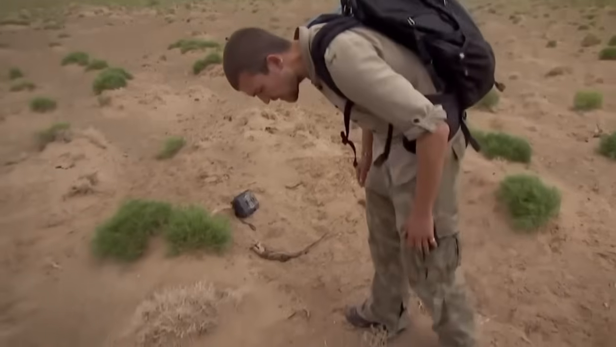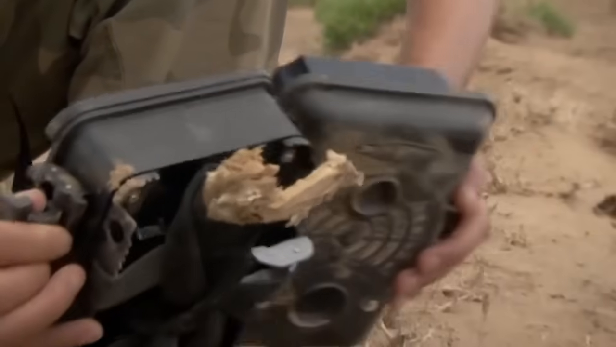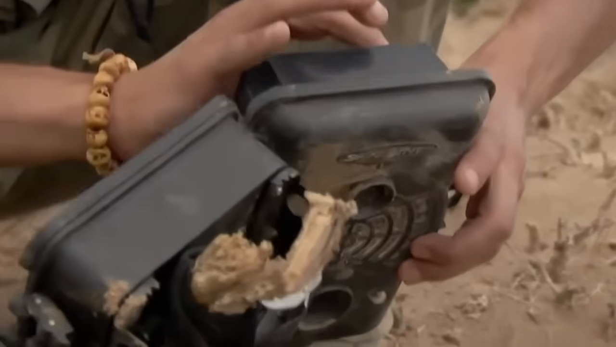A Mongolian death worm. This man had heard that mysterious creatures lurk in the desert, especially at night. So he did what anyone would do, set up a camera and waited for the night to pass so he could go check if it captured anything unusual. And to his surprise, it actually did.